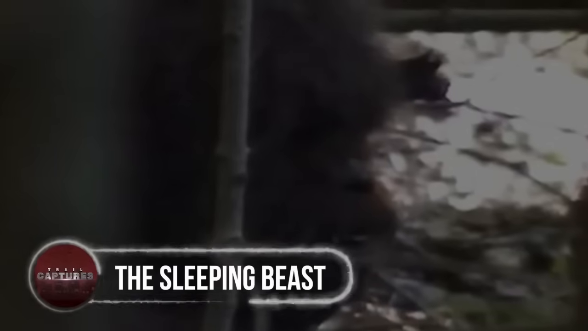The sleeping beast. Some say Sasquatch is just a myth, but what about this huge hairy beast that was spotted during the daytime? While collecting the data and evidence for more than 5 years, a team of researchers achieved the goal of their lives after they captured a glimpse of the shyest legendary creature.